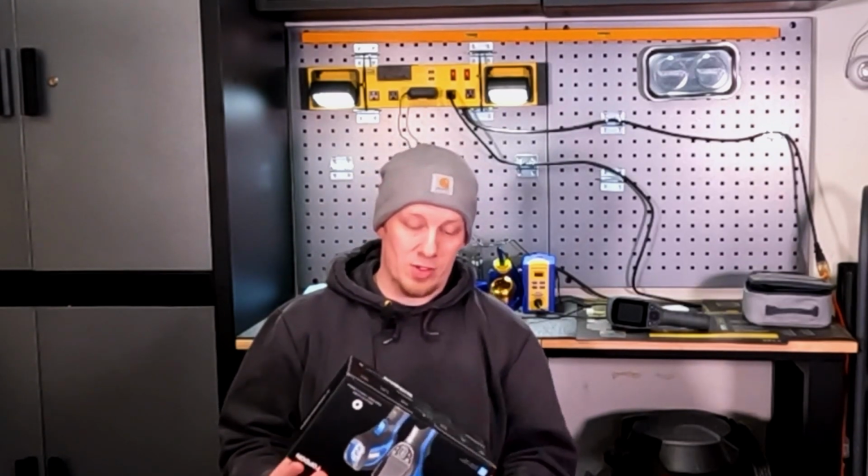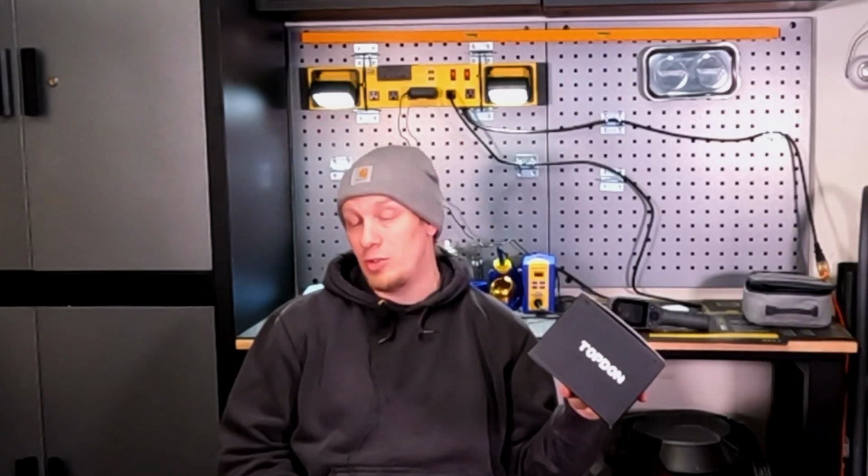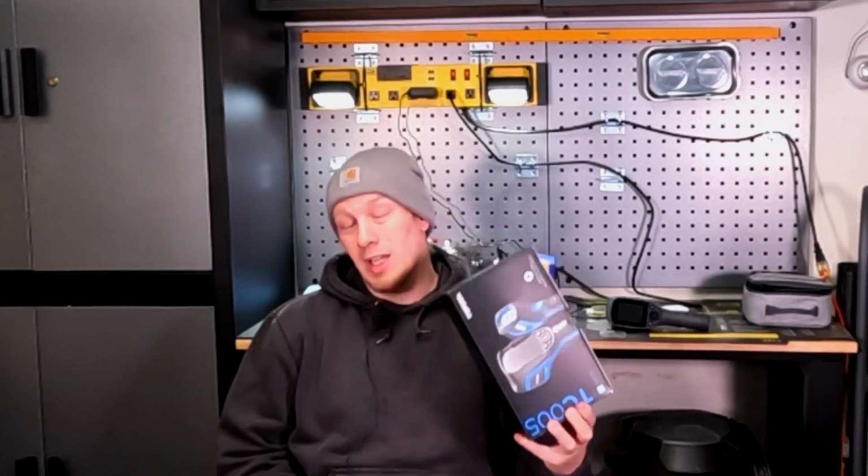TC005, if we're looking at the specifications, goes from -4 degrees all the way up to 1022 degrees Fahrenheit. So you can look at anything from exhaust all the way to cooling systems, electrical stuff, things of that nature. So there's really a whole lot we can look at with this.